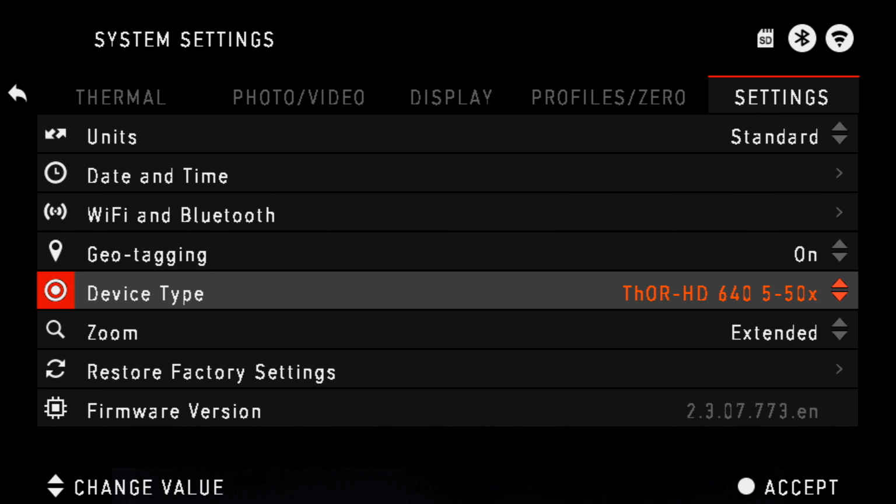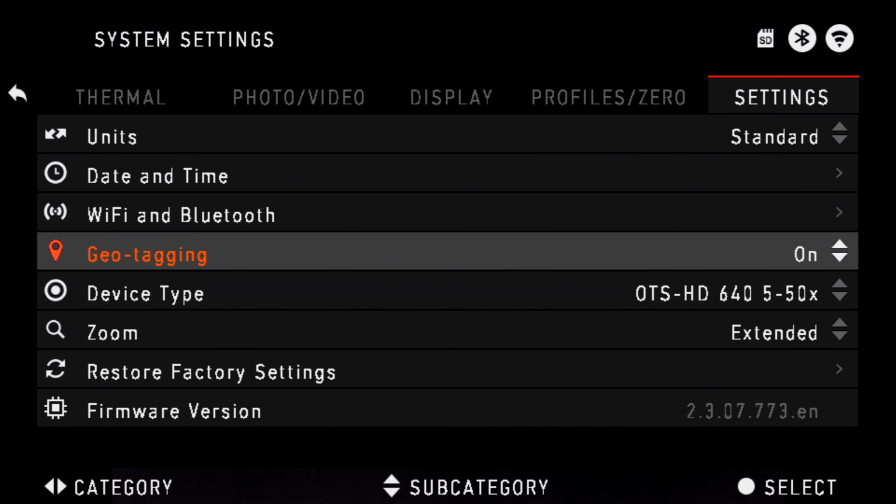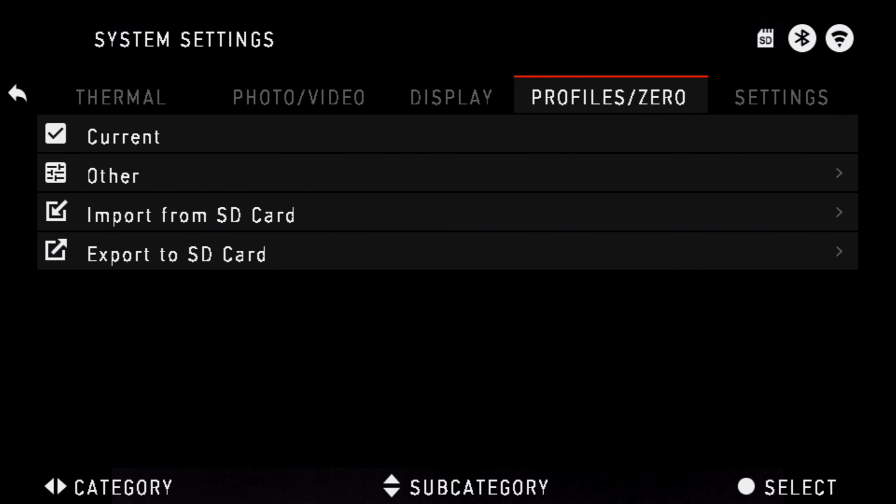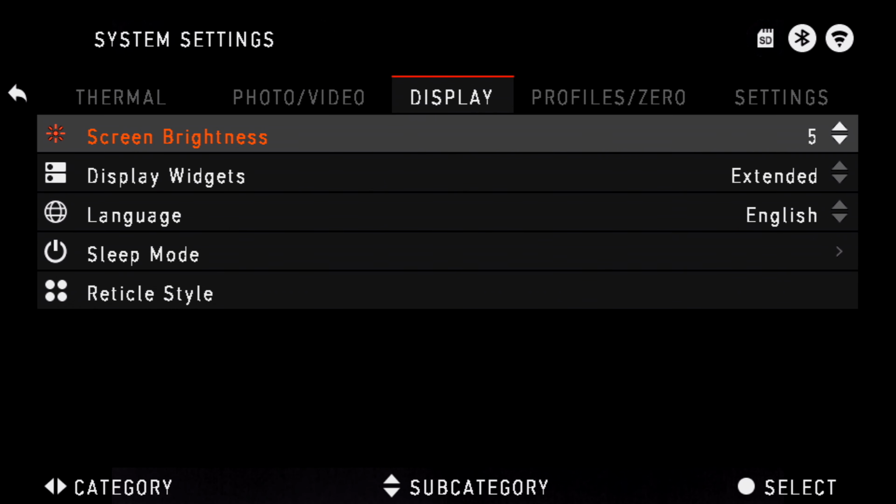Now device type is pretty interesting because you can come in here, and right now it's selected on the Thor HD 640. If I go on here and I select Thor OTS, the OTS 550, when I select that, the target reticle's gone, which frees up the screen a little bit, because now when you go to display, you can't even go to target reticle.